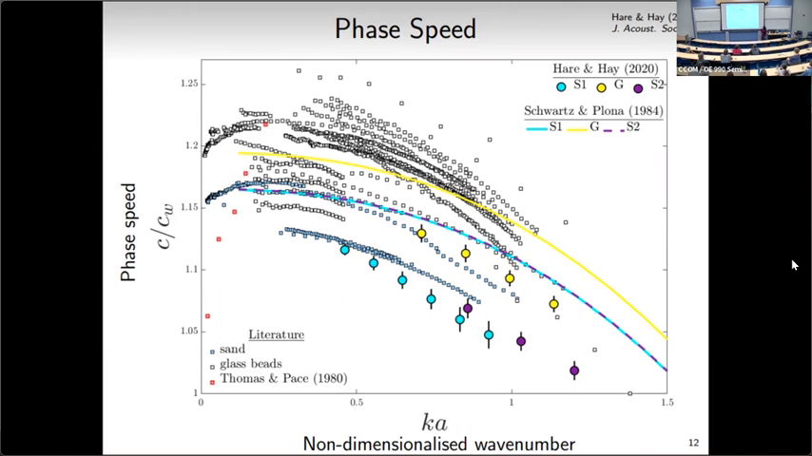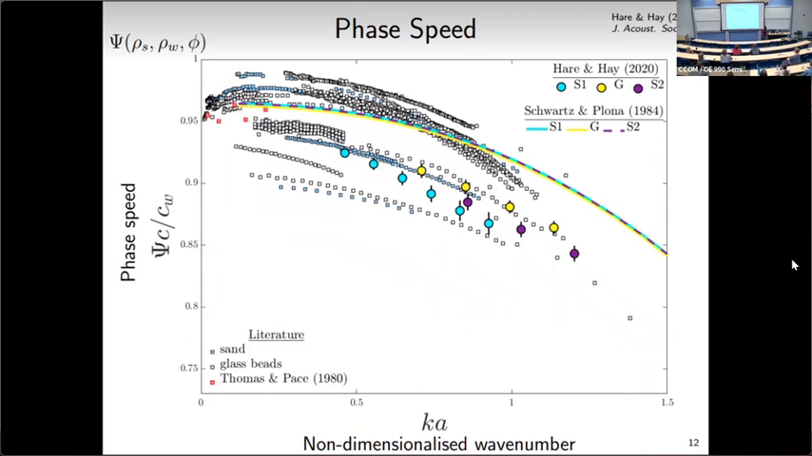But what we found is that the scatter can be partially explained by the differences in concentration of the measurements as well as the density. Here I've scaled the data by a factor that depends on the density of the sand, the water, and also the concentration.